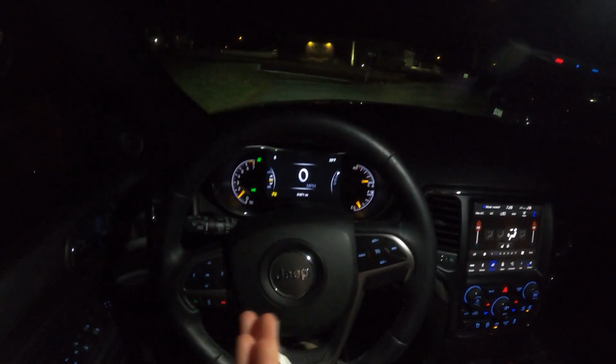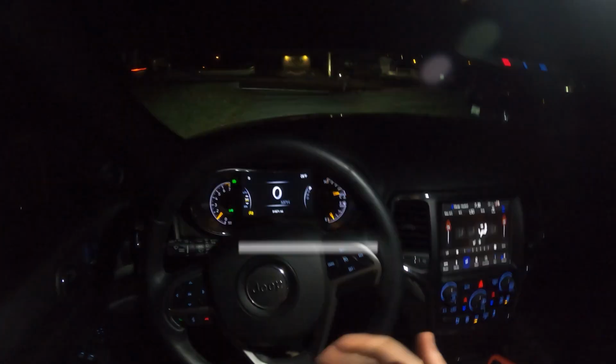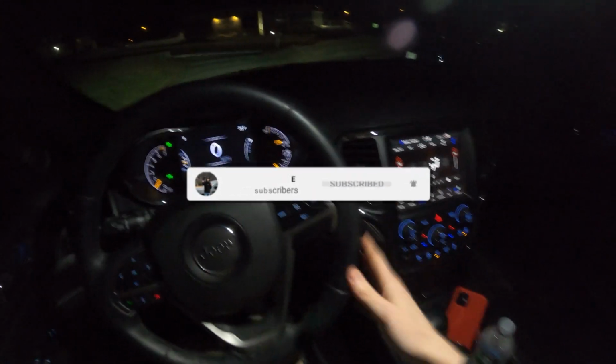I've been getting asked this question a lot, and that's how is the tint at night? How does it feel to drive at night with the tint? Do a nighttime POV drive. So I'm here to do that for you guys. So tonight we're gonna go ahead and go for a drive.